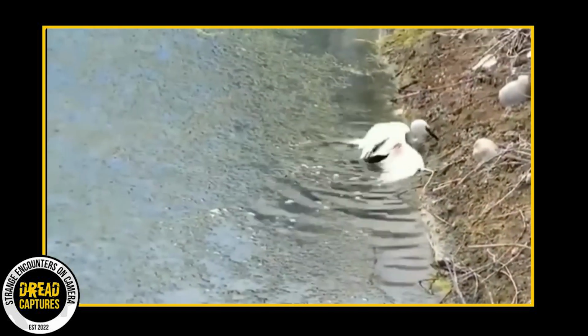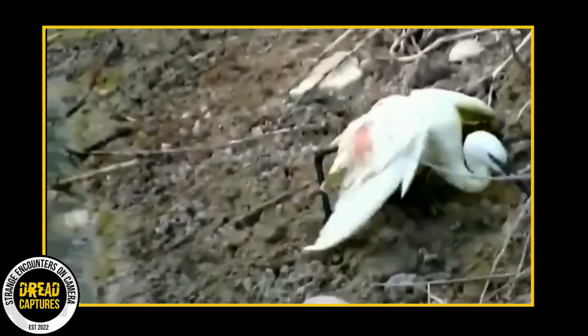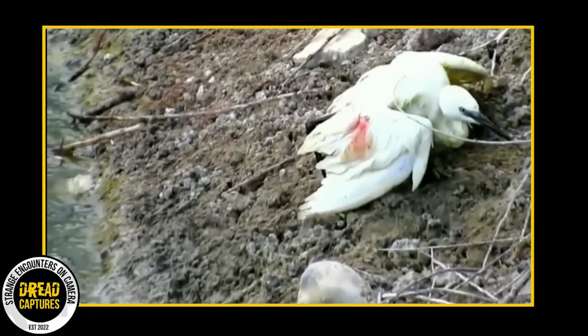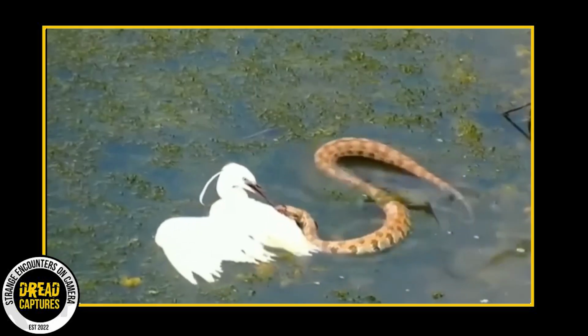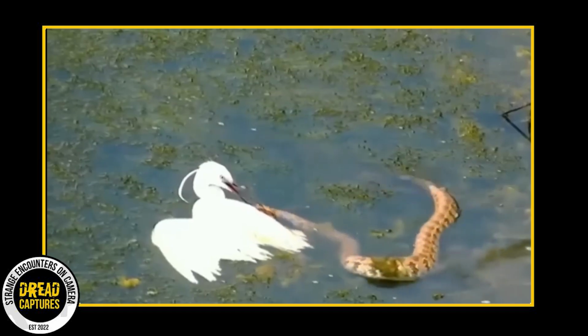You can tell he's exhausted. The blood, if it is in fact from the heron, is likely just a flesh wound and will heal. I don't think there will be any wing damage. Overall, it's just pretty incredible footage captured. I mean, can you imagine stumbling upon this?